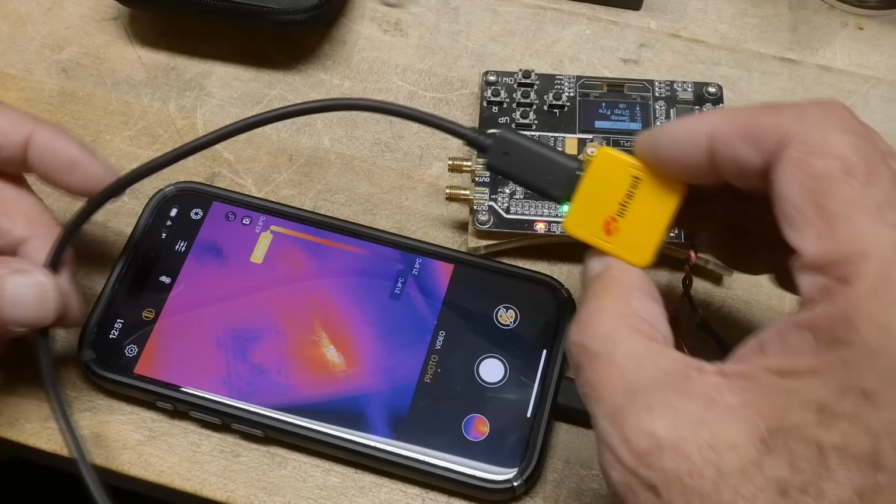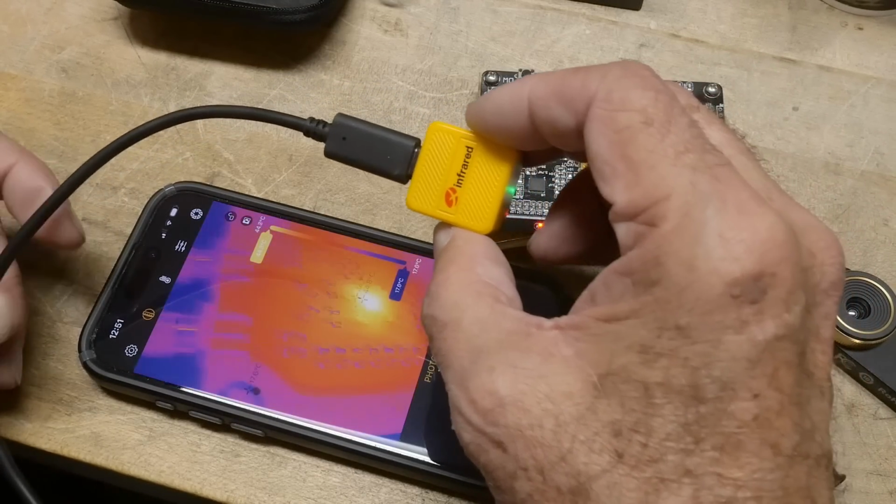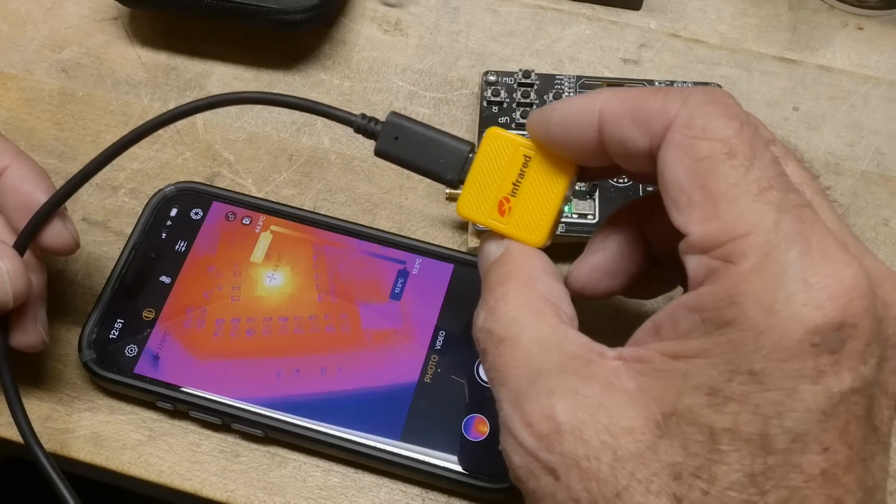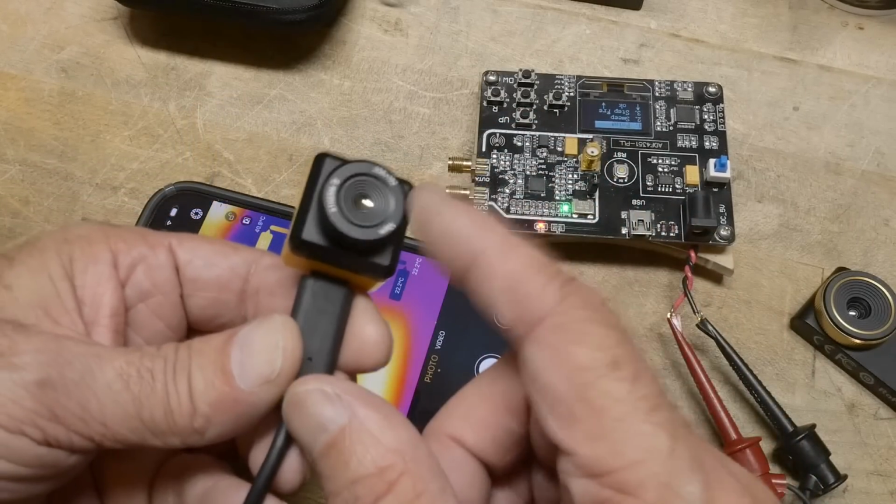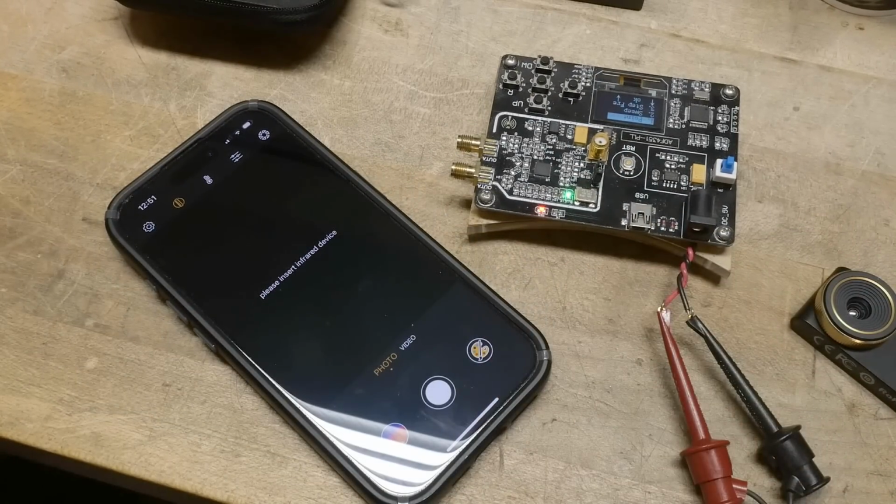This one also is a 256 by 192 sensor. Might be the exact same sensor in the two products, but I think either one of these is fine and dandy. All right, but this one has the focus knob as well. So let's show you some other cameras.